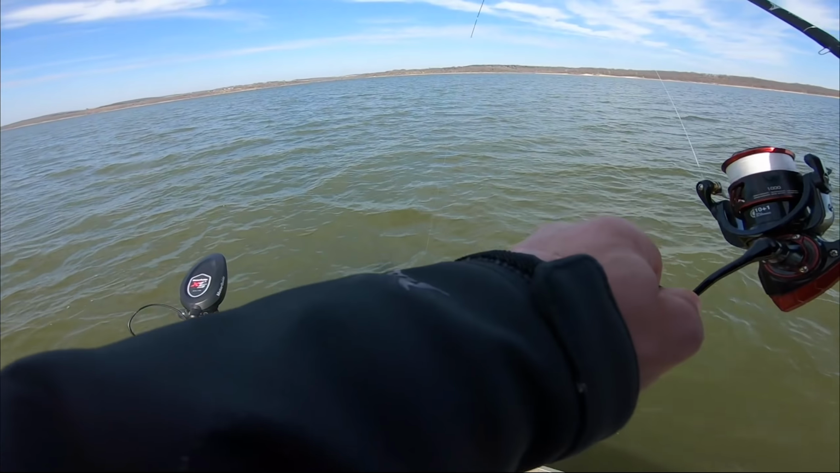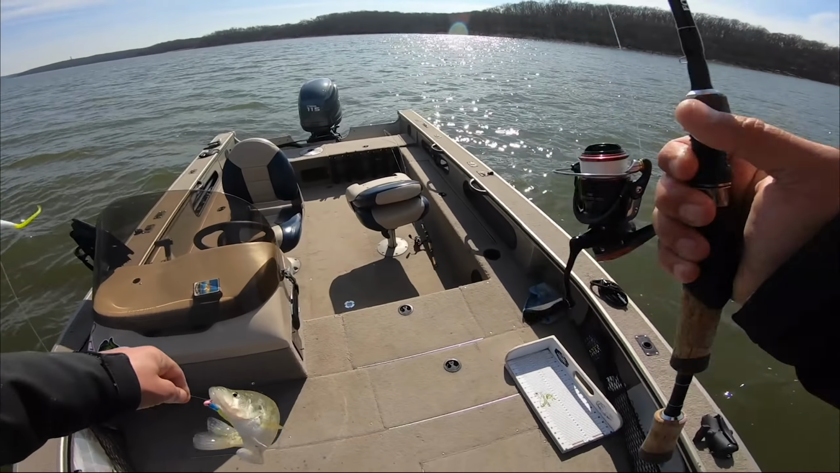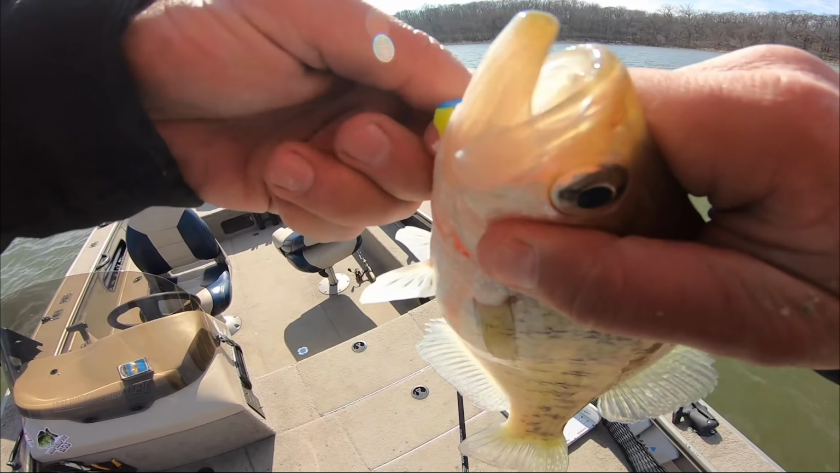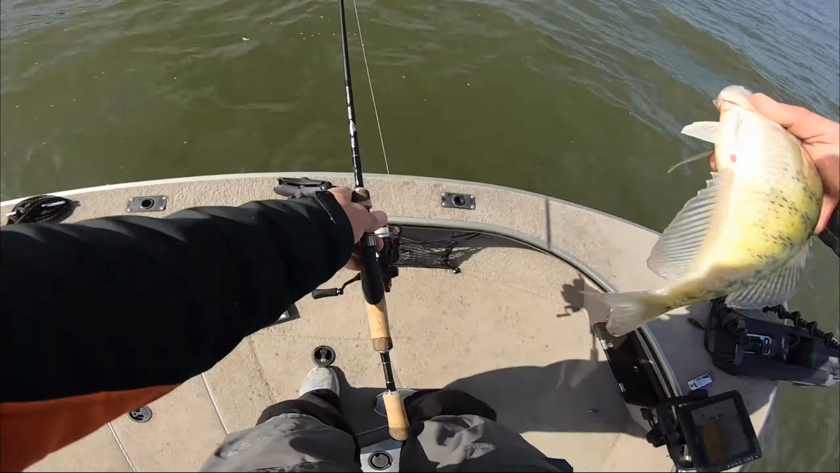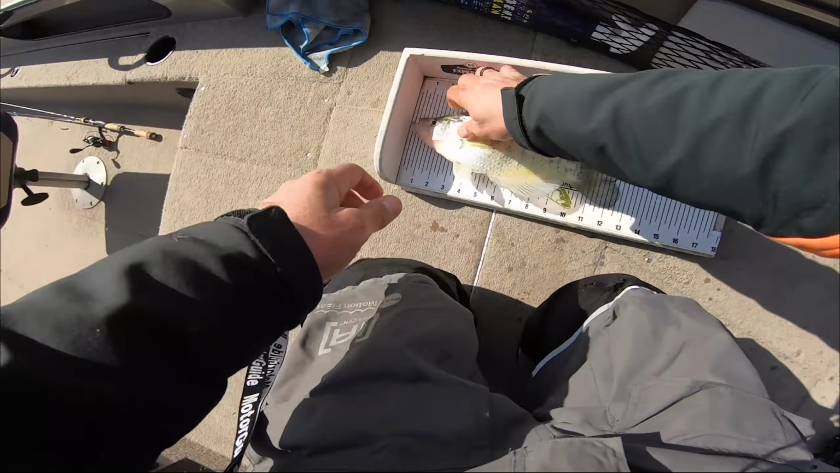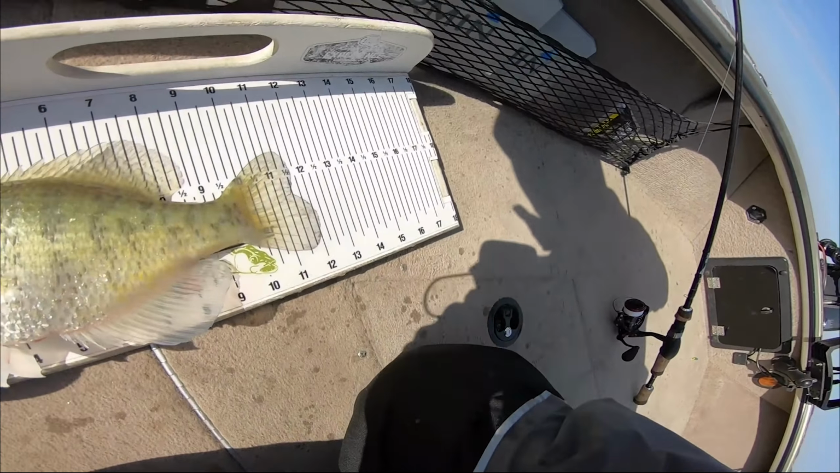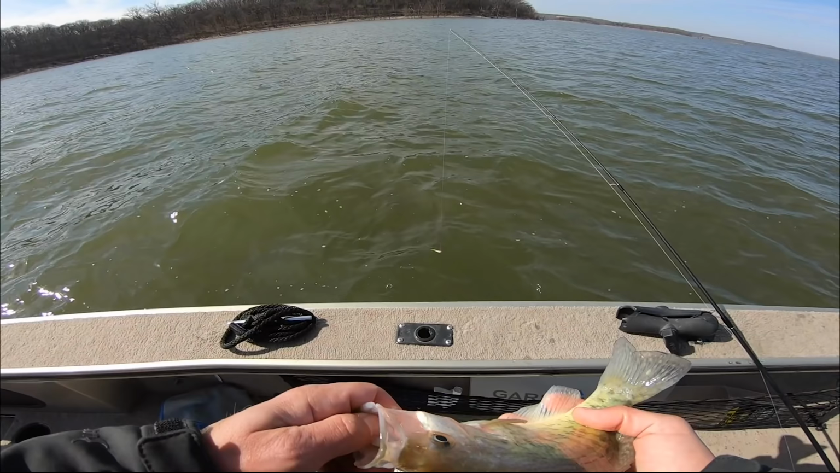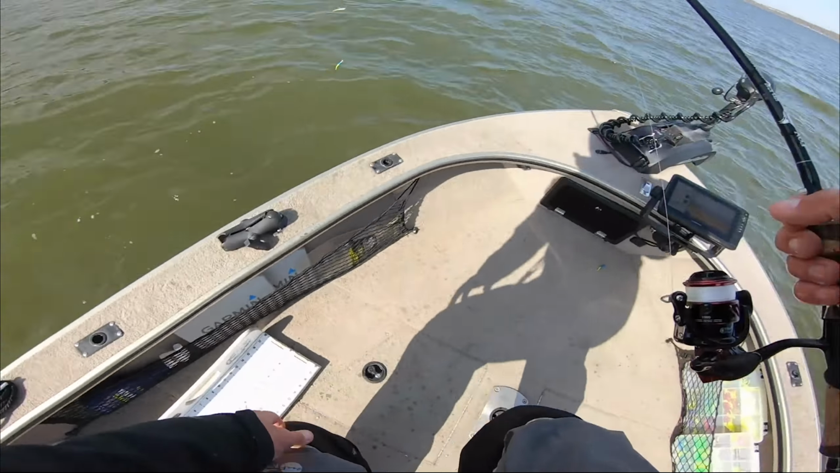Got his ass, big one. Oh yeah, just tall. That's one for sure that's over 12, so he is just tall as can be. Oh, he got it under his gill, he's bleeding a bit. Let's get the measurement real quick. Just give him a quick breath, quick measure. Keeper number 8 is just over 12, just under 12 and a quarter there. Nice thick tall fish, bleeding a bit, back to cold water, he'll be fine. Number 8 in about 25-30 minutes.